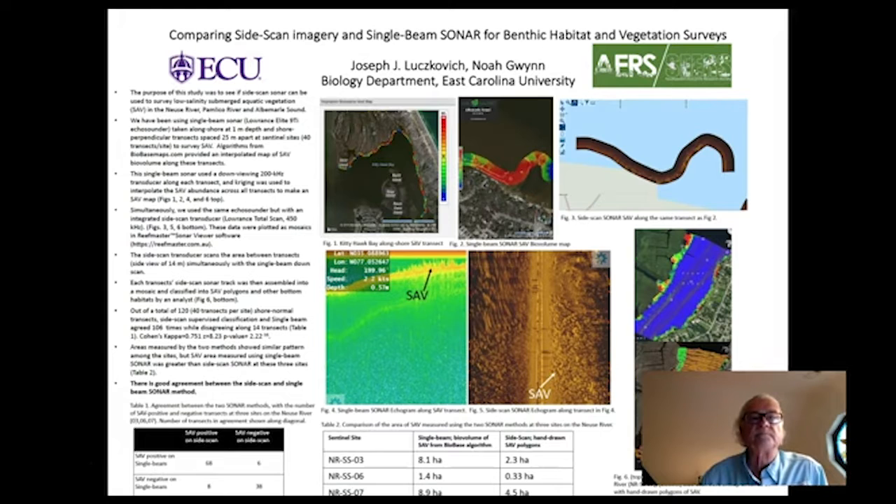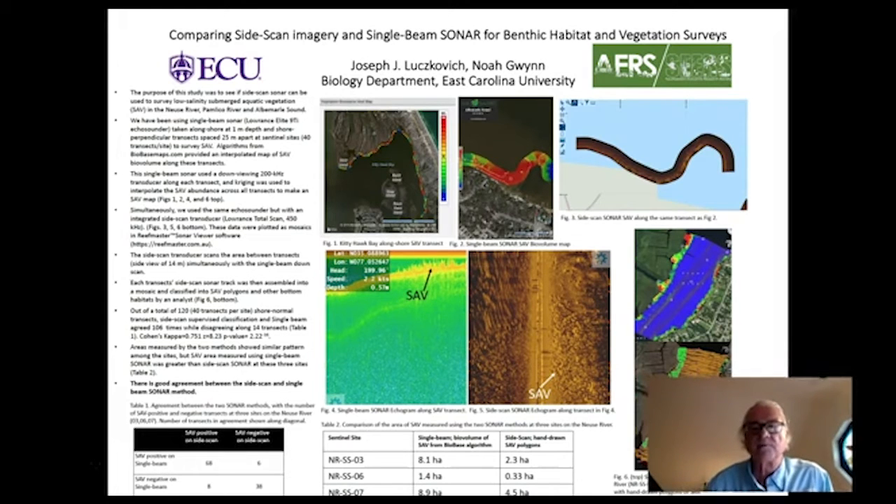Now, my co-author is Noah Gwynn, who will be giving a talk later in the meeting about some of this work, specifically the ground truthing and core sampling that he has done. But the purpose of the study was to see if side scan sonar can be used to survey low salinity submerged aquatic vegetation in the Neuse River estuary, Pamlico River estuary, and Albemarle Sound.